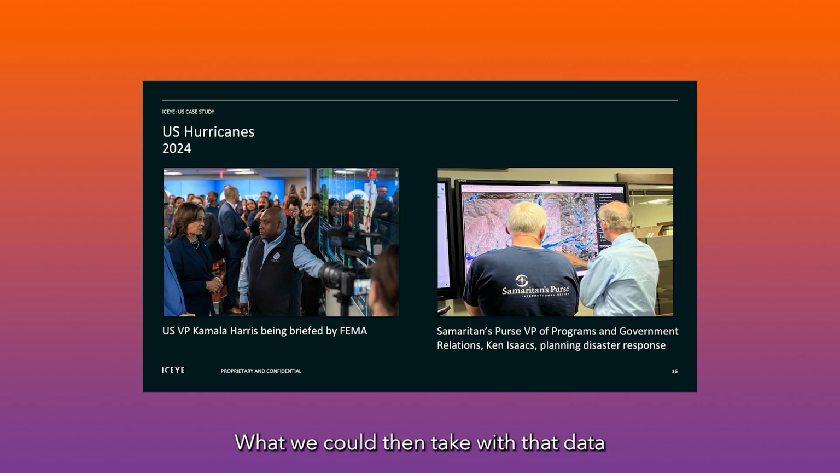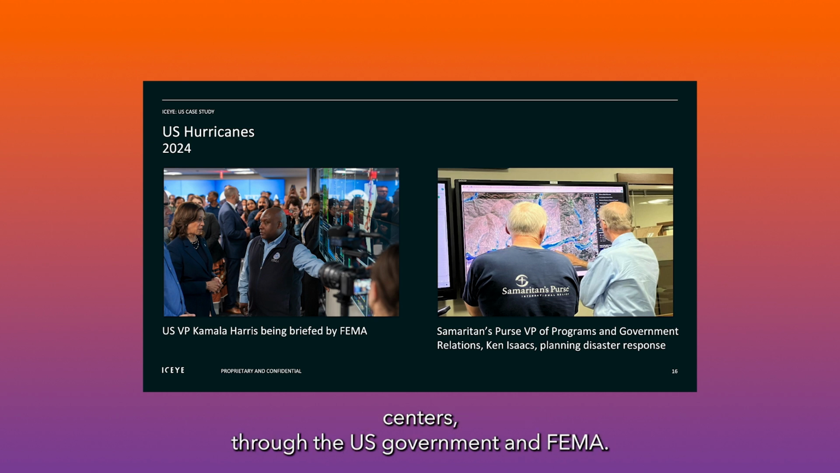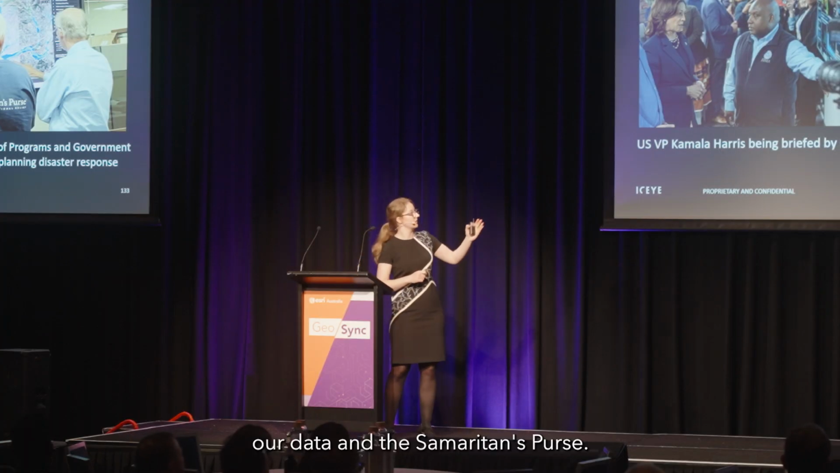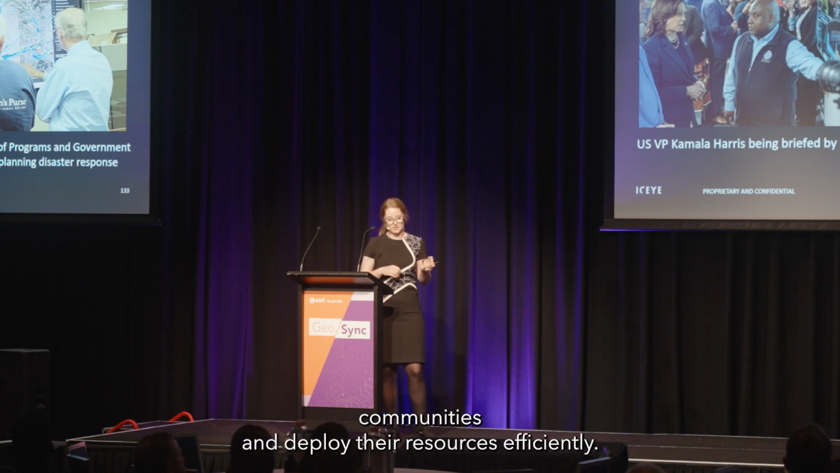What we could then do with that data is deliver it into these systems, and our Flood Insights was actually integrated into operations centers through the US government and FEMA. You can see here they were showing VP Kamala Harris our data and the Samaritans Perth, and they were able to swiftly identify the hardest hit communities and deploy their resources efficiently.